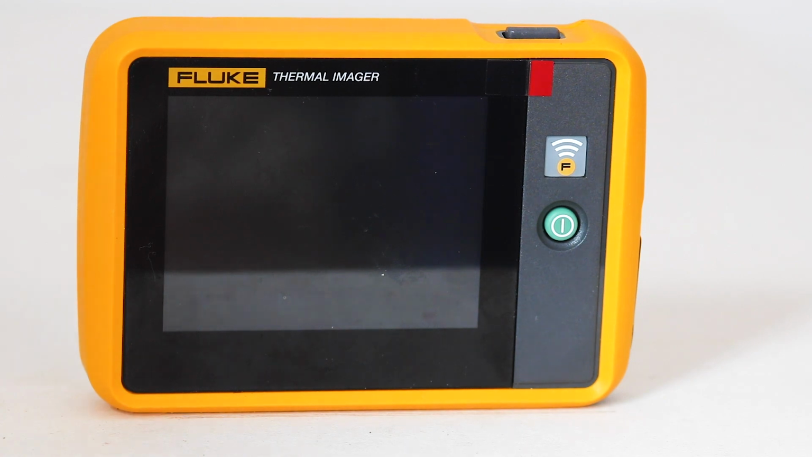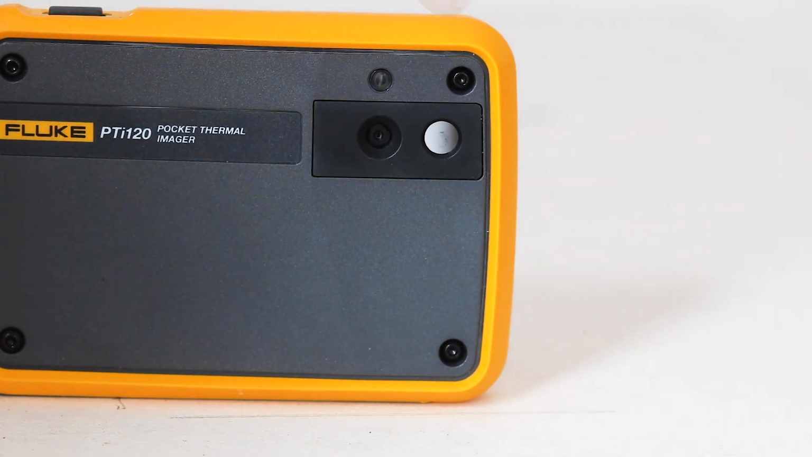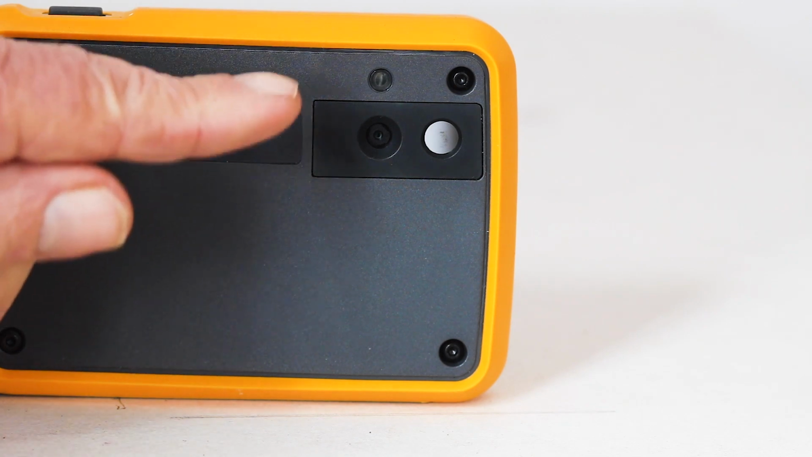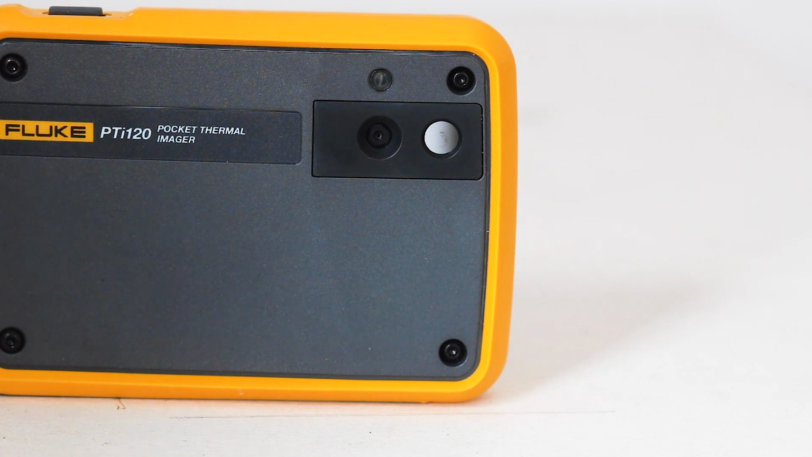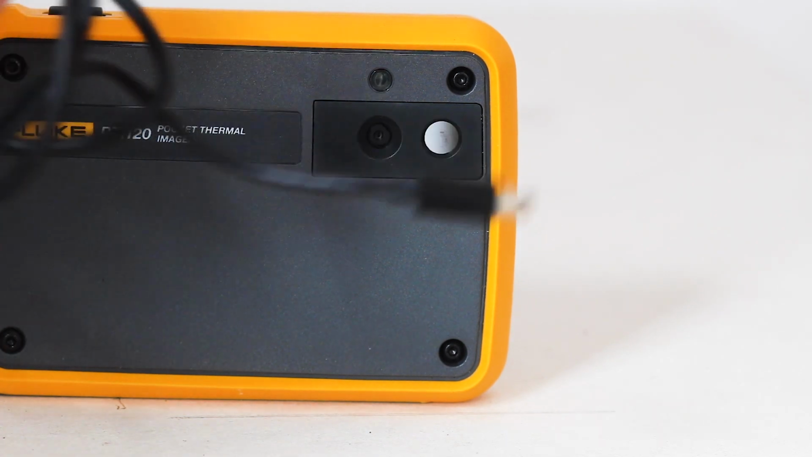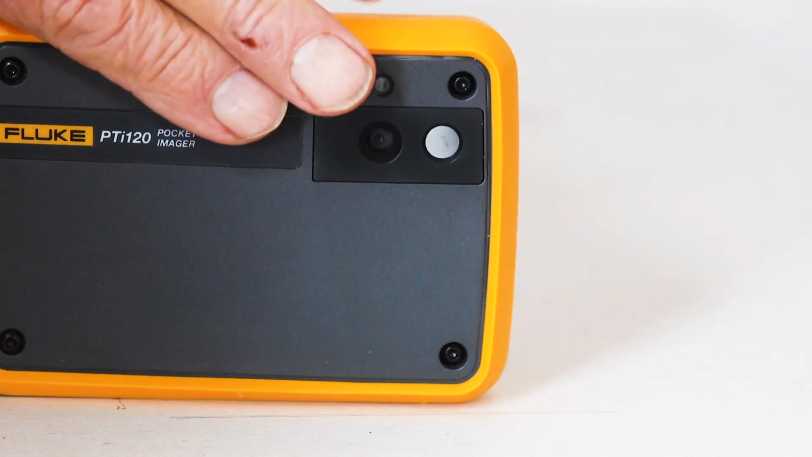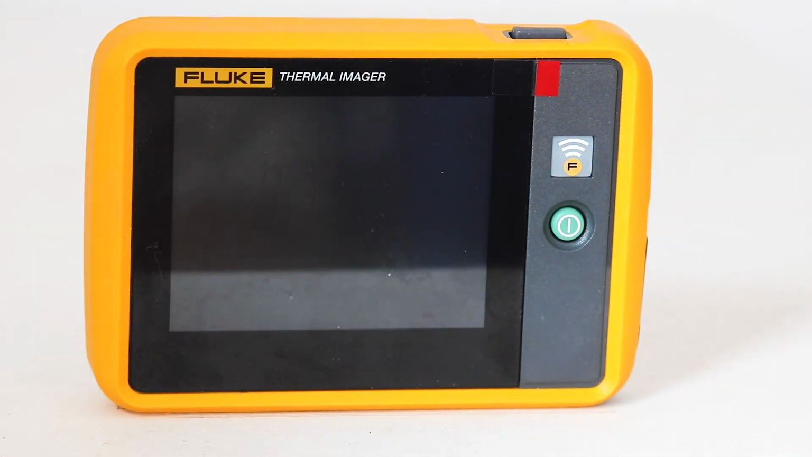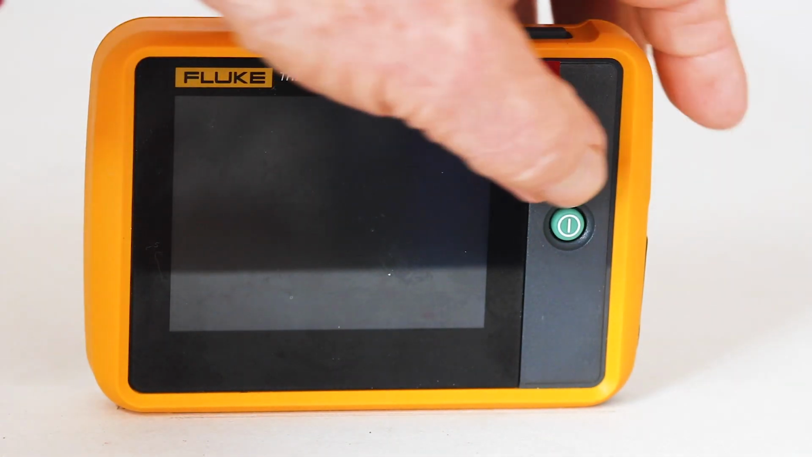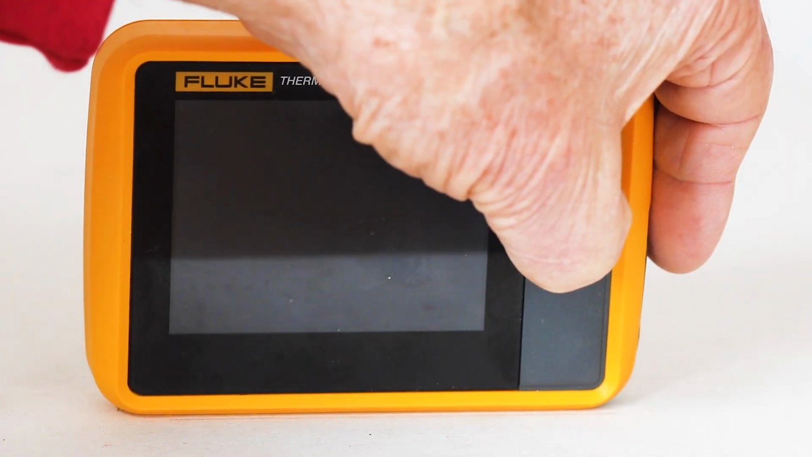Infrared camera lens to the outside. Visual light camera lens. USB cable for charging and sending data to a PC. The touch screen has a backlight for working in ambient light.